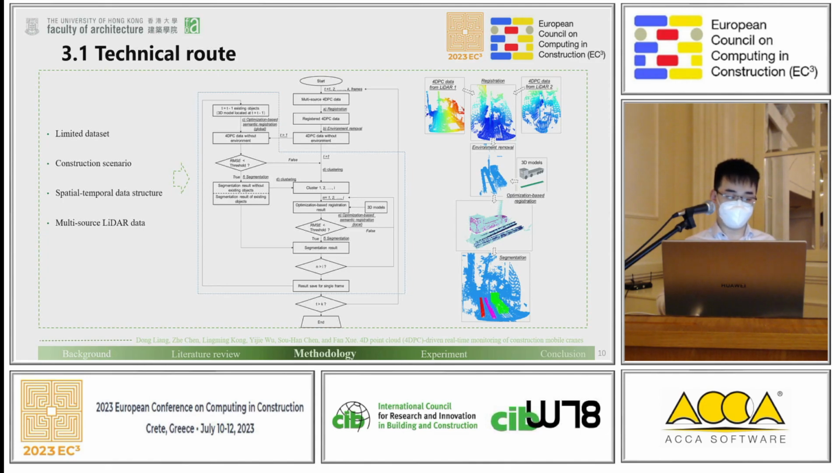We proposed the following technical route. The first is to fuse or register the multi-view data, and then we remove the environment. Next we conduct clustering for the data, and then search the possible components according to the 3D models, using optimization to search if there is a possible component in the construction site.